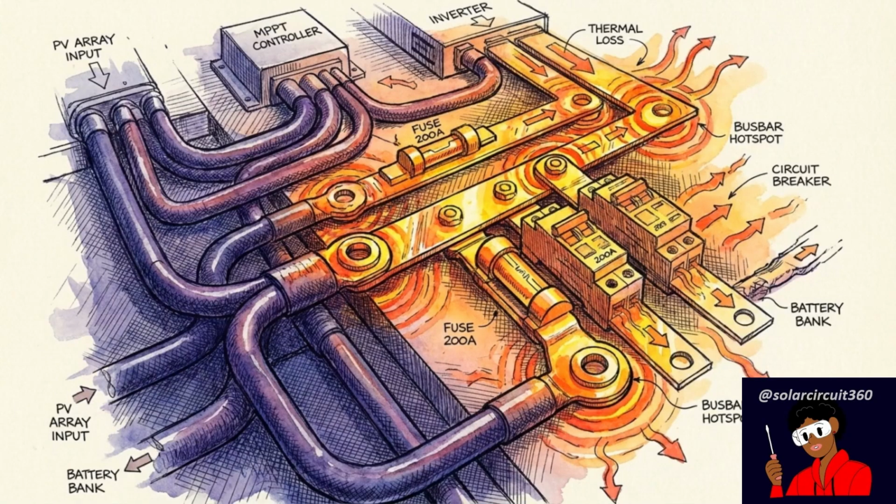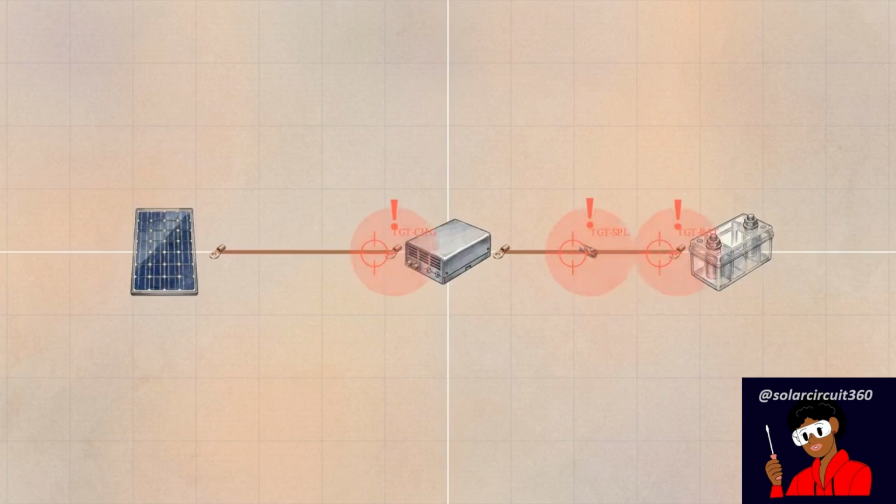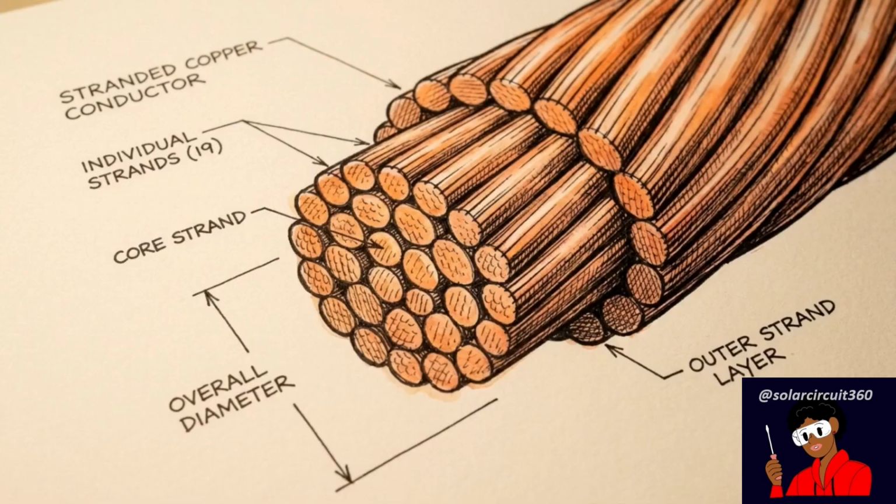Through a thermal lens, electrical resistance reveals itself across the entire network as a map of energy loss. This thermal map identifies specific structural weaknesses that are predictably waiting to escalate under load. At the microscopic level of the conductor, every wire in this system functions as a miniature heater.